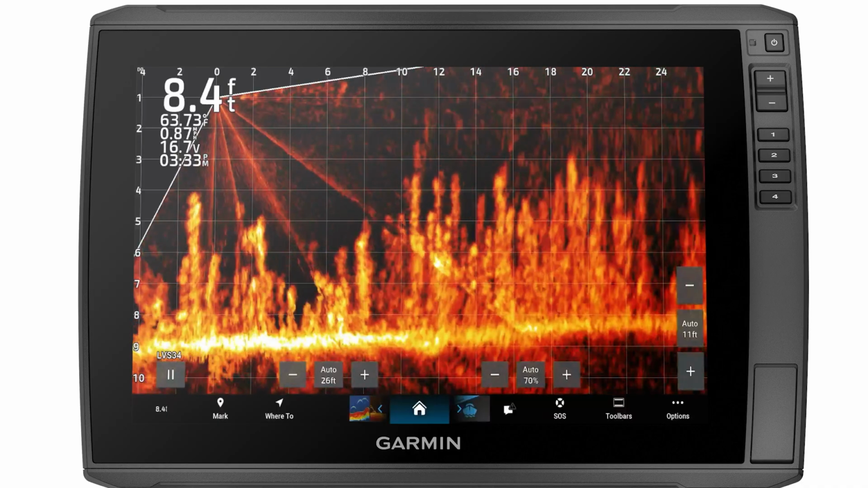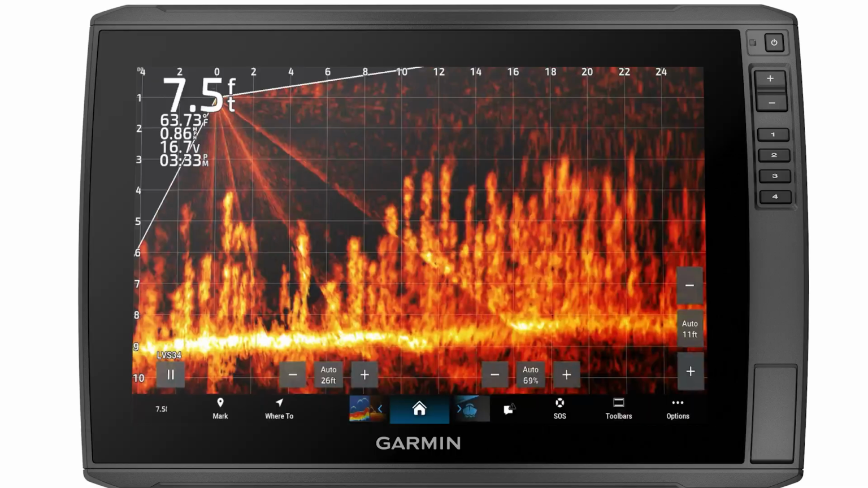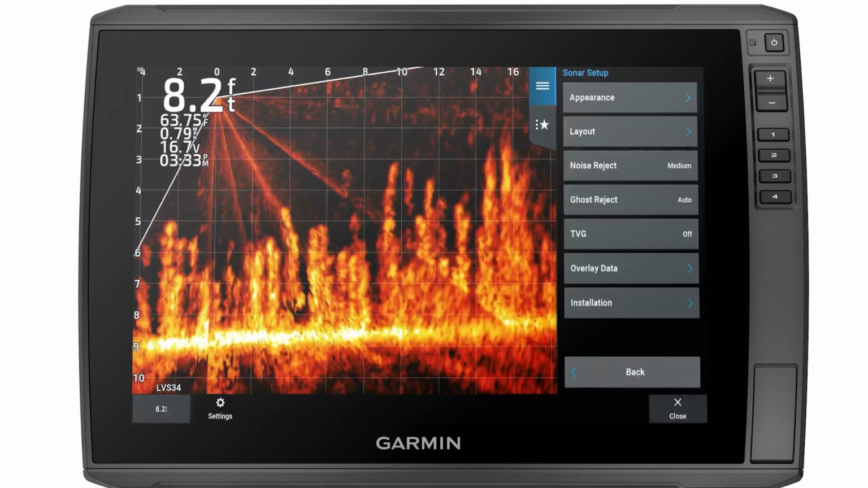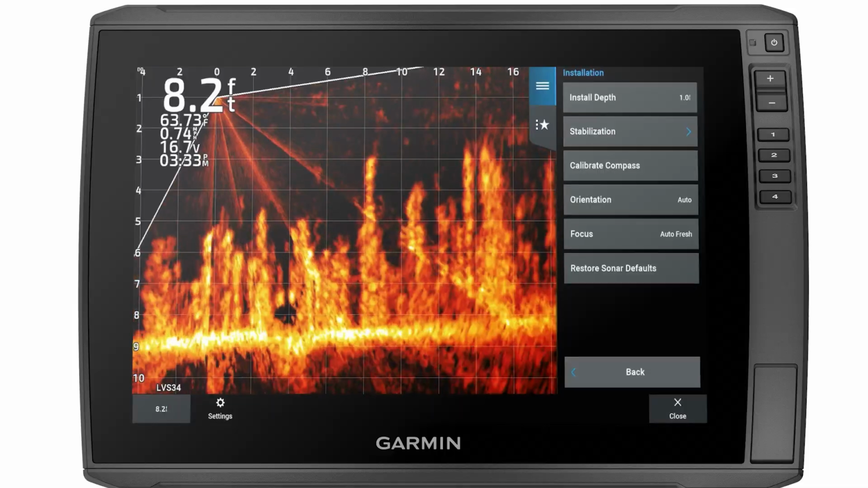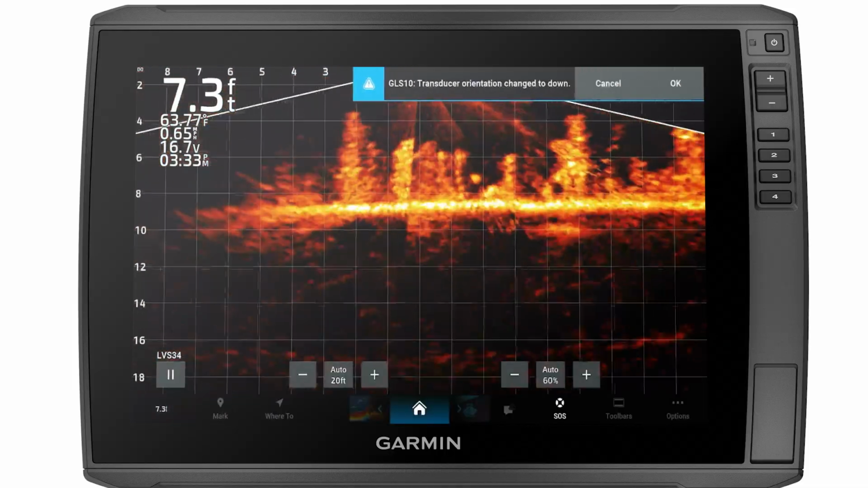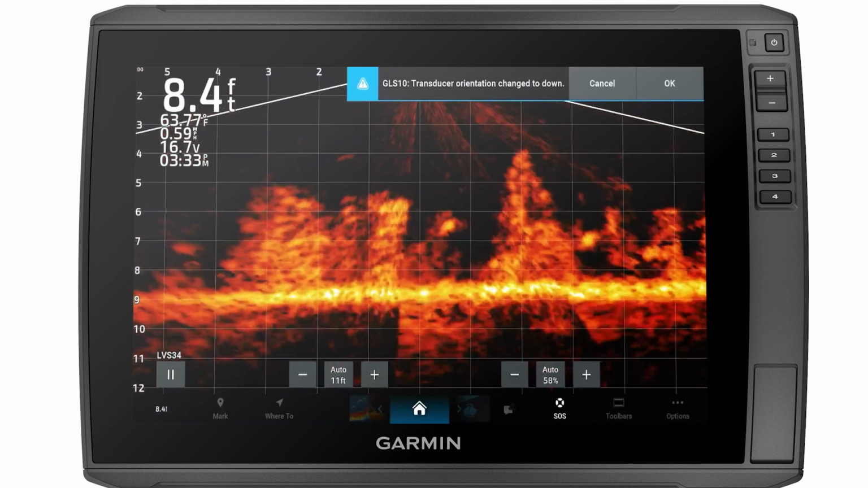From the LiveScope sonar page, select Options or the three dots. Then select Sonar Setup. Select Installation. Select Restore Sonar Defaults. Select Yes. And then hit OK.